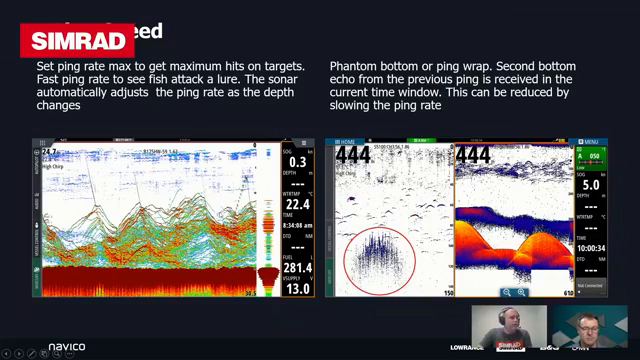Where you might want to use some manual controls is in deeper water. You can reduce the ping rate a little bit, and that'll allow the energy and the burst to be slightly higher. Or if you start to see what we call bottom wrap or phantom ping, which in deeper water is a second image of the bottom appearing in the midwater, reducing your ping speed can help reduce that as well. But most of the time, just leave it on max, and you'll be in for a win.